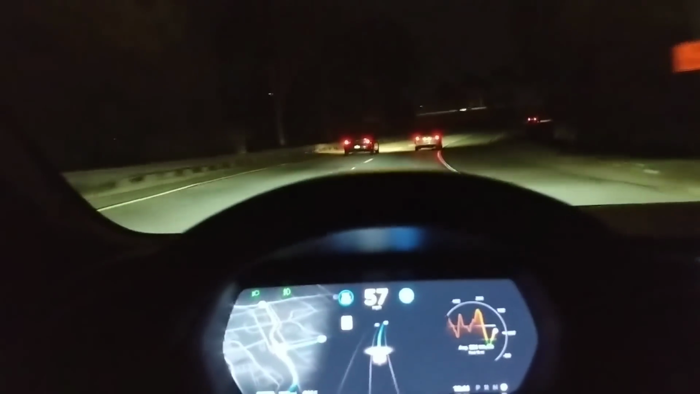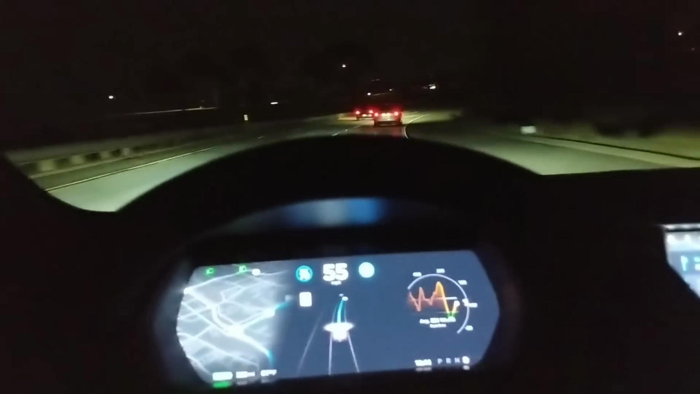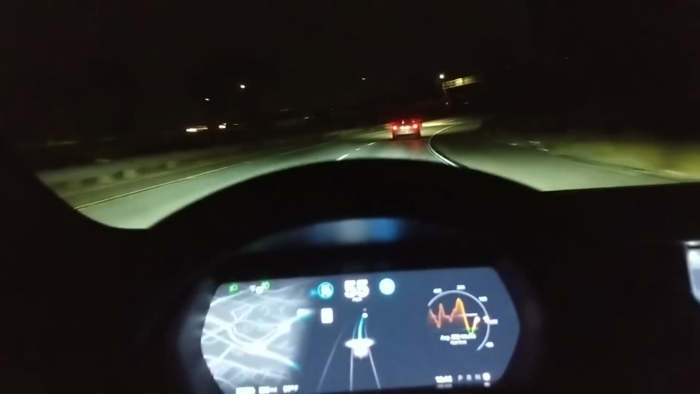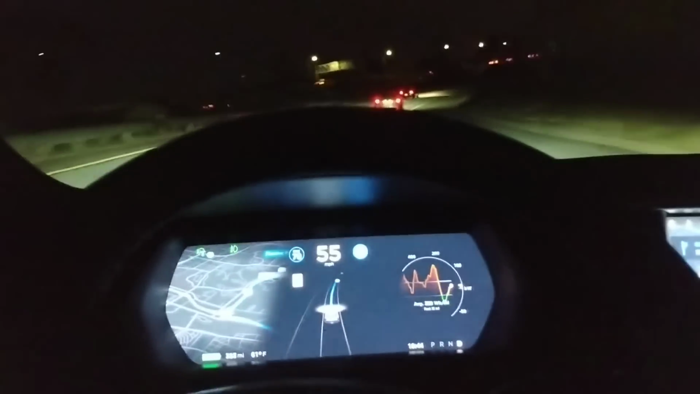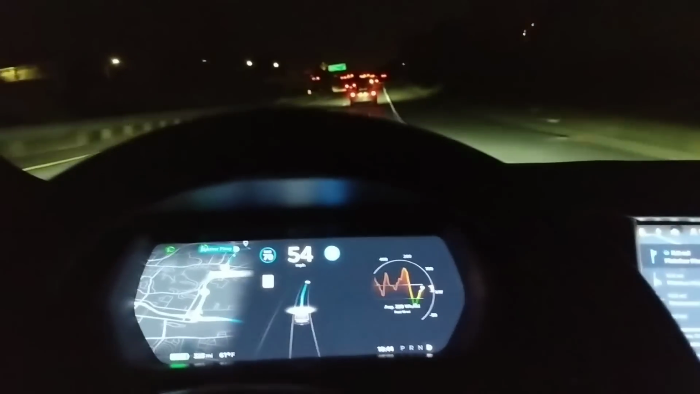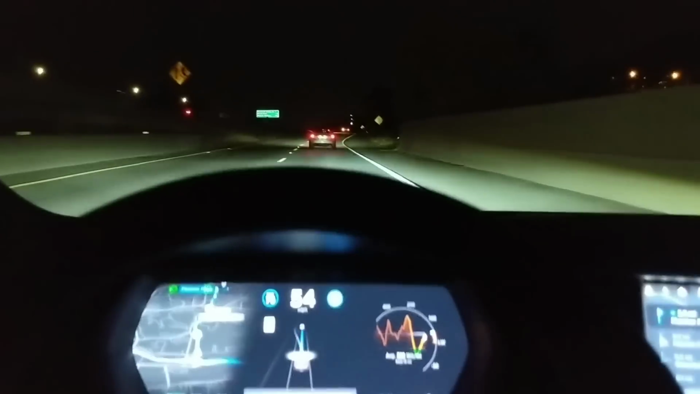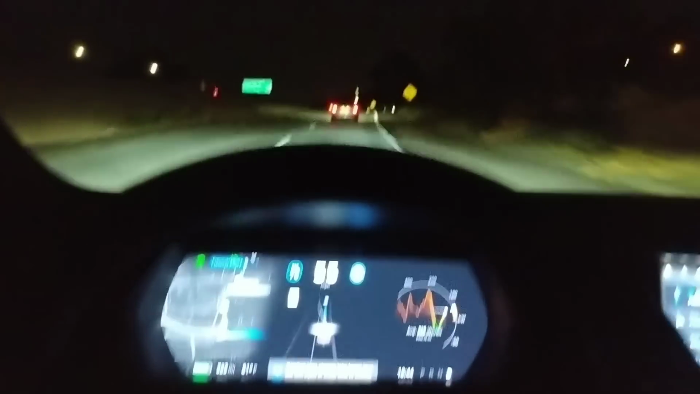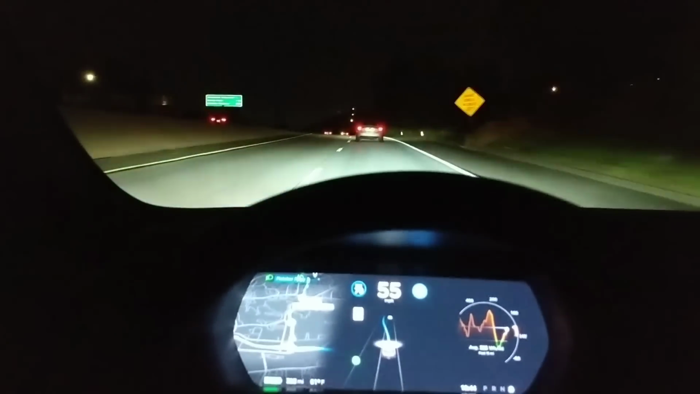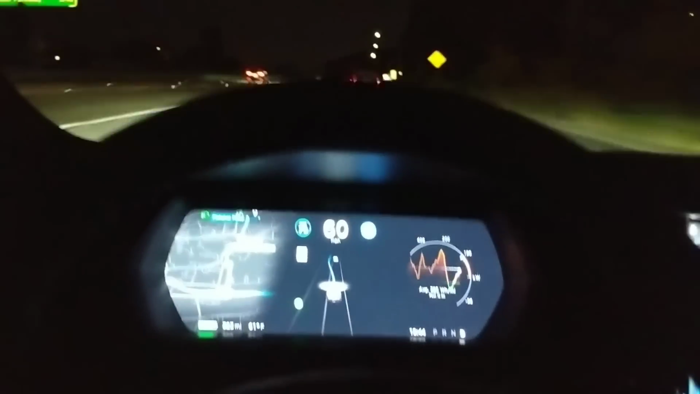If there is one thing that Autopilot does pretty well, it's sticking in the lane. It really does it way better than myself. I really like that. I mean, it's a computer, right? So it knows exactly how to stick to the lane. So let's confirm a lane change. There you go.